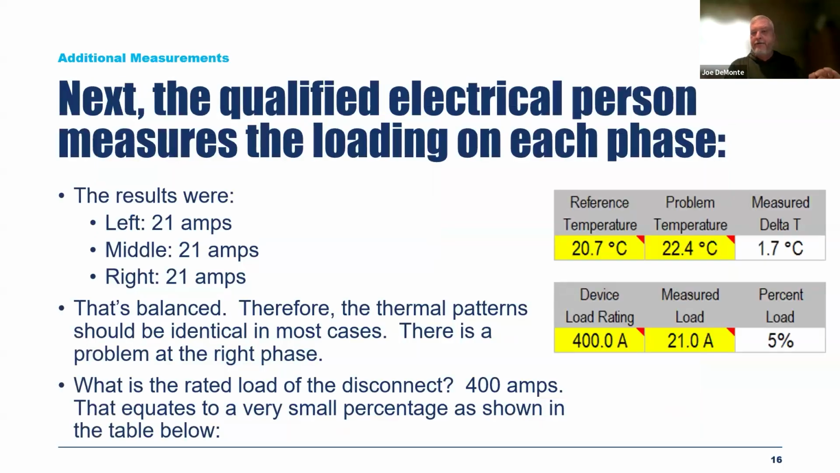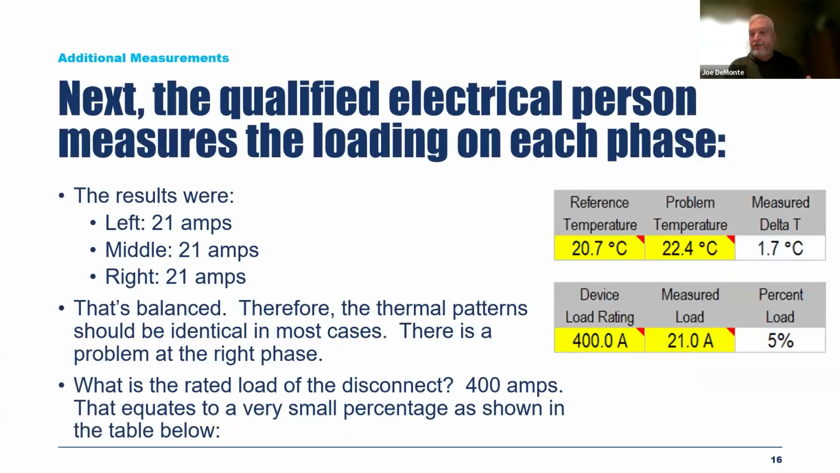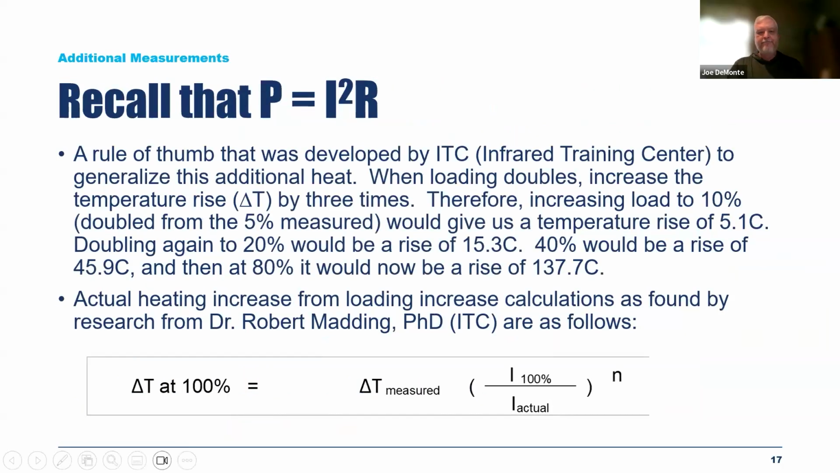First off, a 400 amp disconnect, rated for 400 amps, only carrying 21 amps per phase. It's balanced. That heat shouldn't be there. That tells me there's a resistance there, an abnormal resistance. So with that loading, we're looking at only a 5% load. 5%, not very much. So what could I do at this point?